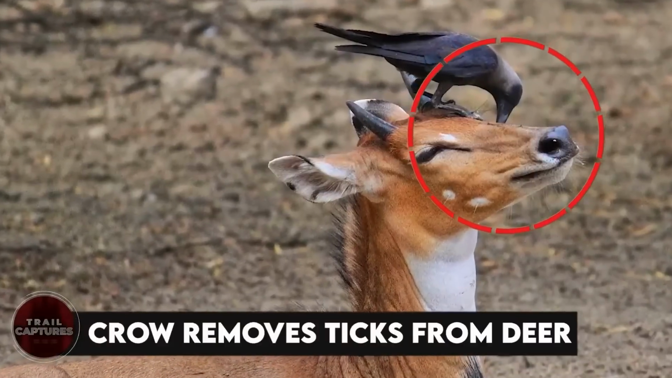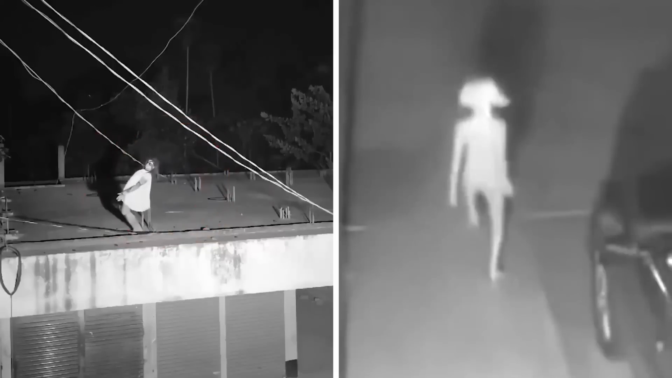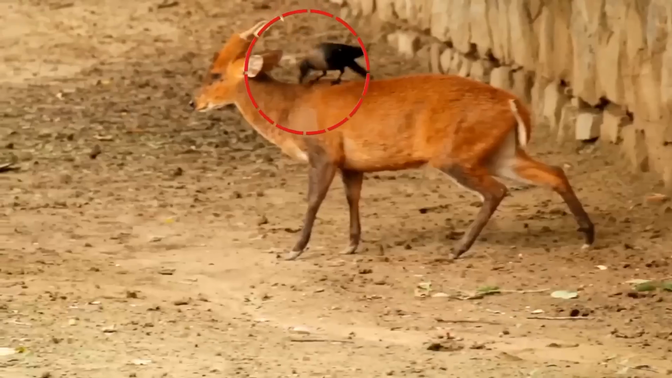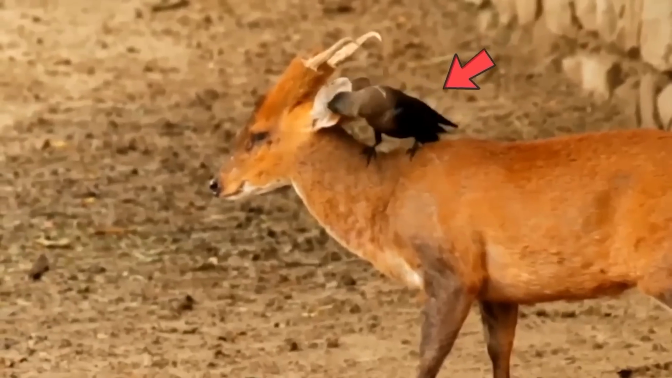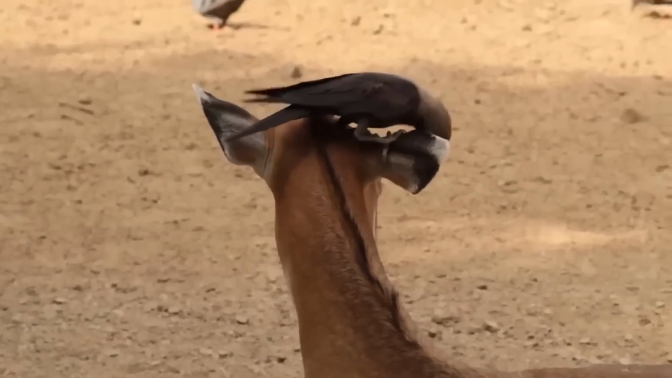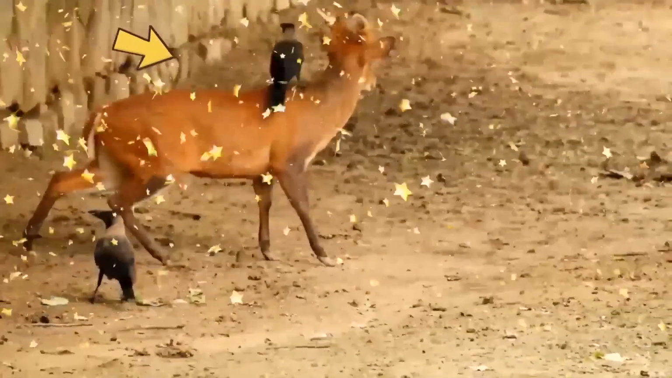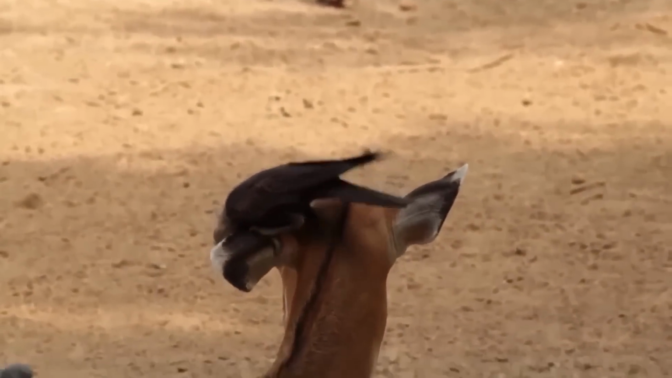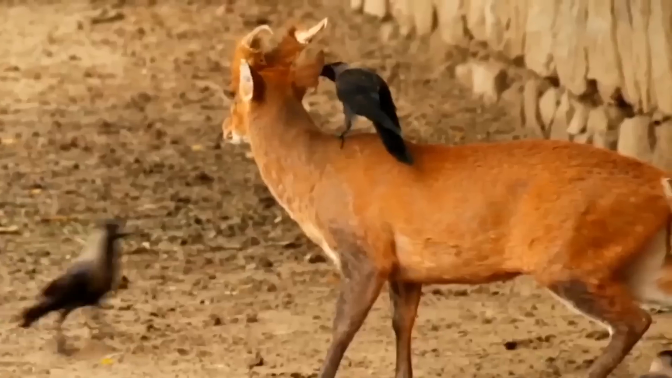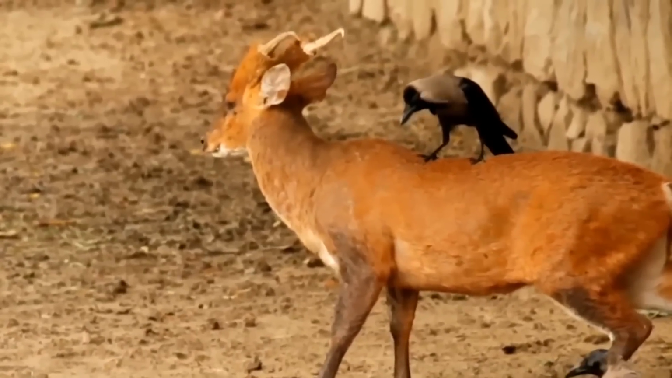Crow removes ticks from deer. Enough scary sights for now. Let's see some heartwarming scenes. Watch this amazing crow removing harmful ticks and parasites from a deer's skin in just a few seconds. This is an amazing wildlife video you don't want to miss. The crow is removing the pests with astonishing precision and accuracy. This amazing video shows how cool crows are and how they can help us protect our environment.